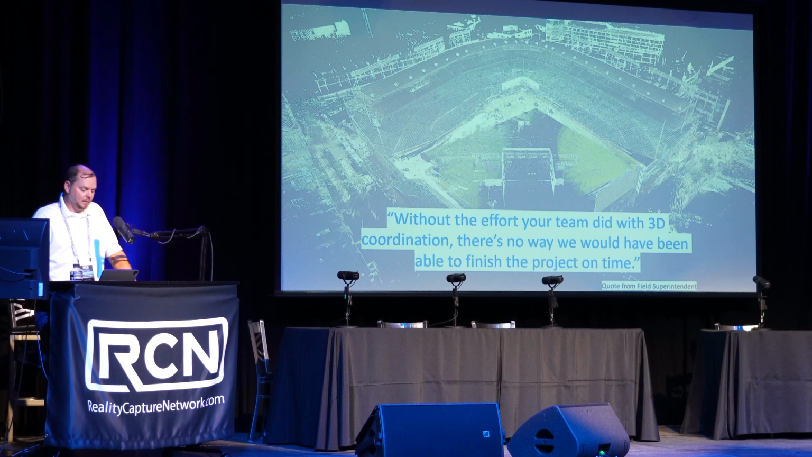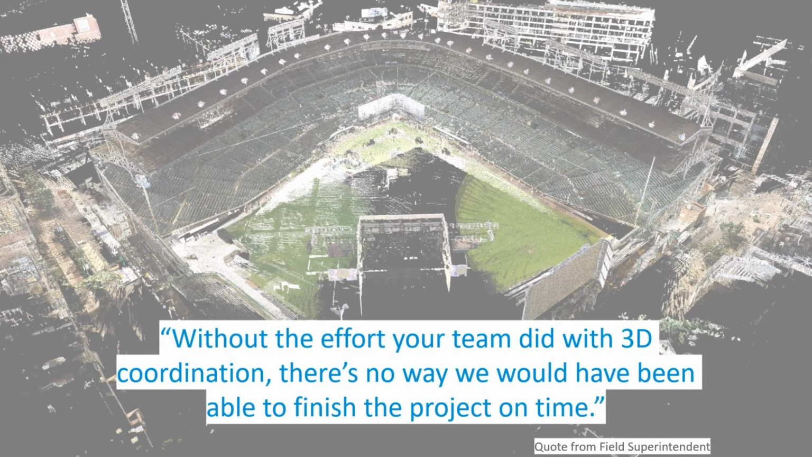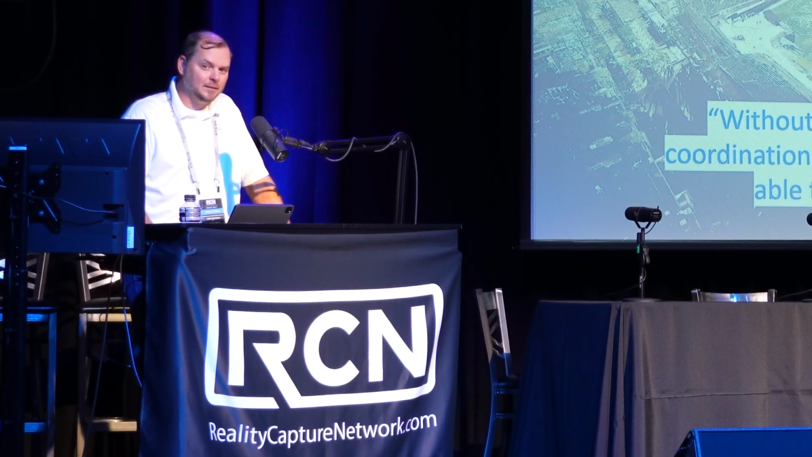And everything we did on this project from a 3D coordination standpoint that included all the scan data, as much as our superintendents complained about how long it took, because they were flying during Phase 4, and we were coordinating while they were basically forming concrete, they told me there is absolutely no way we would have been able to hit opening day without what you guys did from a 3D coordination standpoint with that laser scan data.